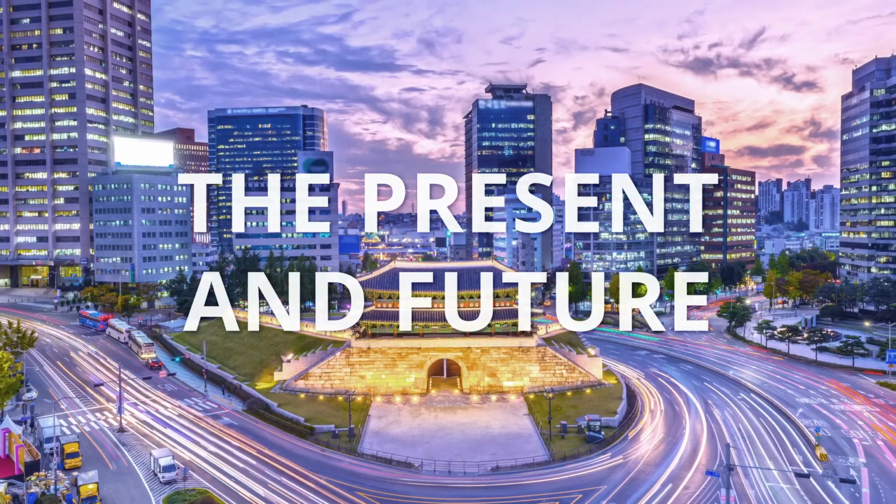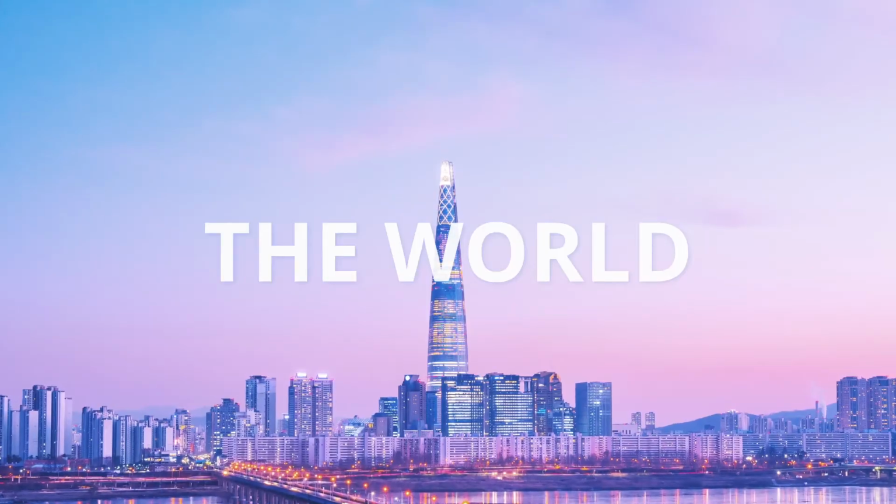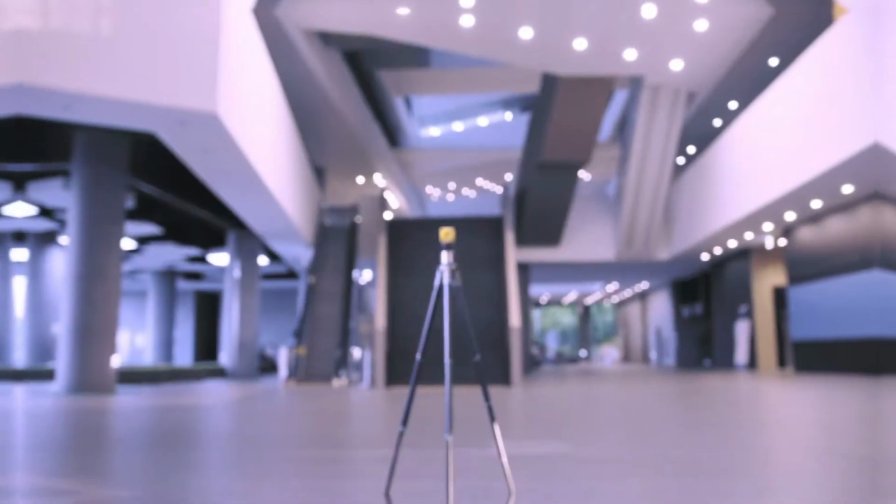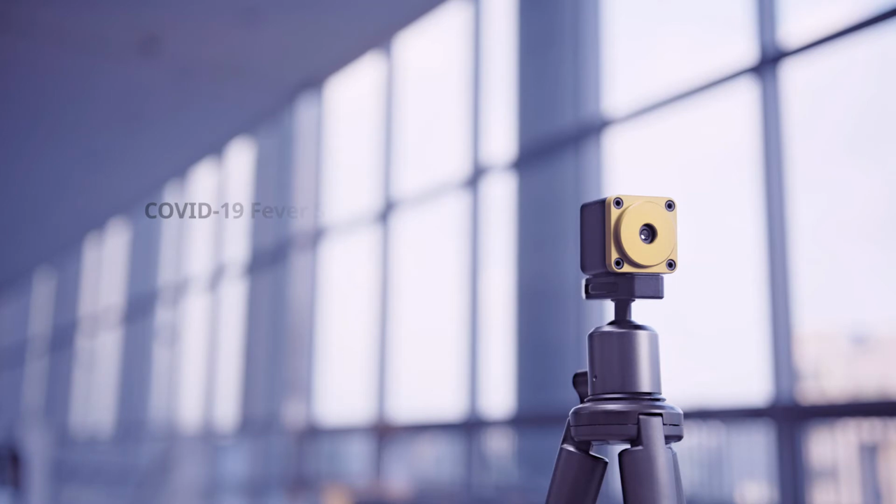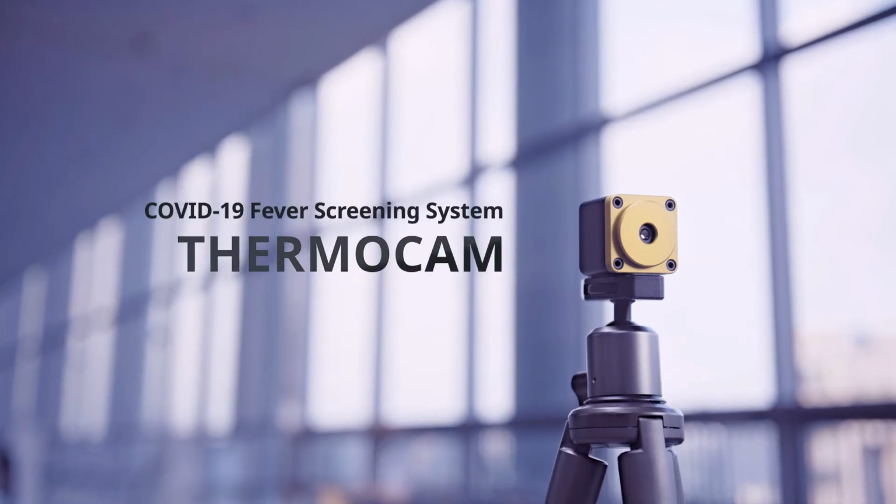Advanced technology that protects the present and future of our world. COVID-19 fever screening system, Thermoeye.